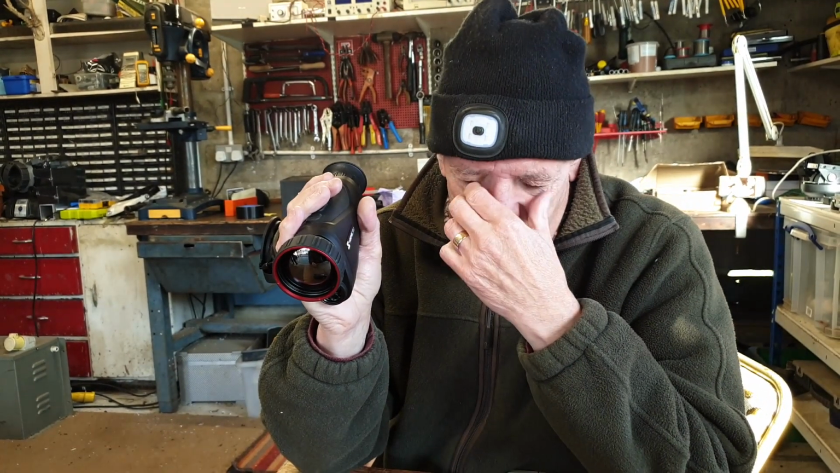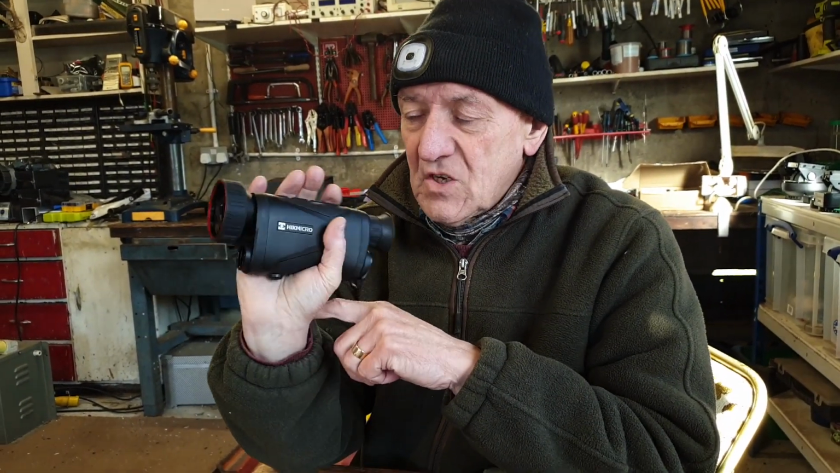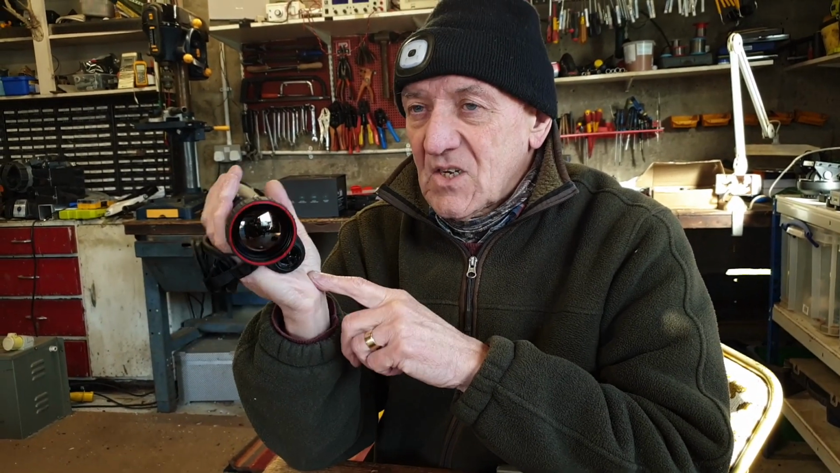And they've changed the interface. The interface has changed. The layout of the interface and the various things have changed. It's still a good spotter though. Yeah. Still an excellent spotter.